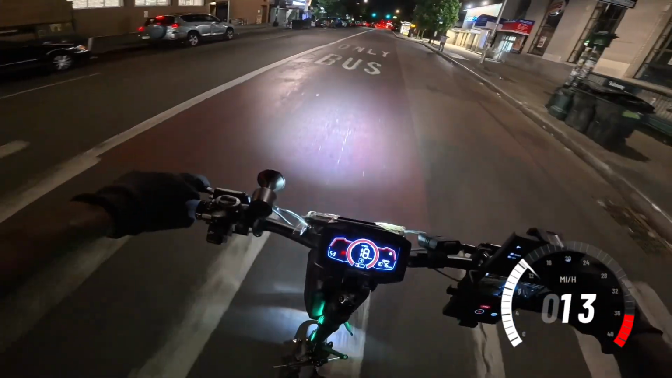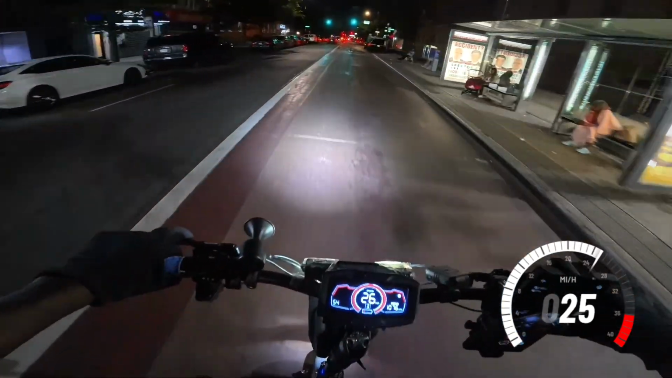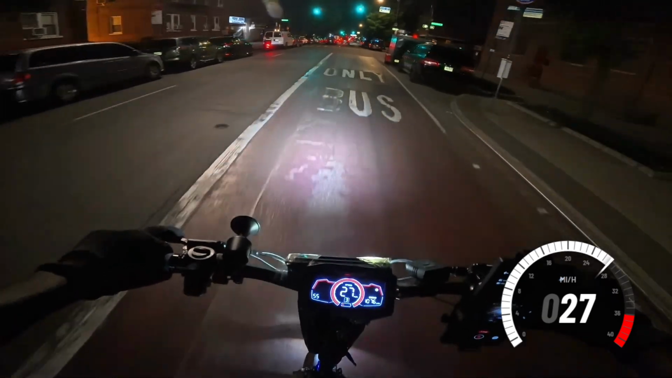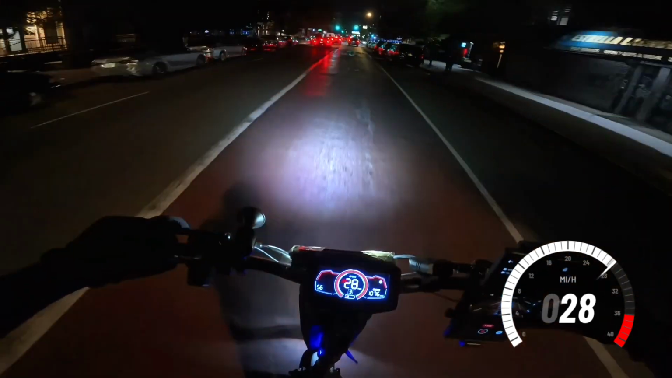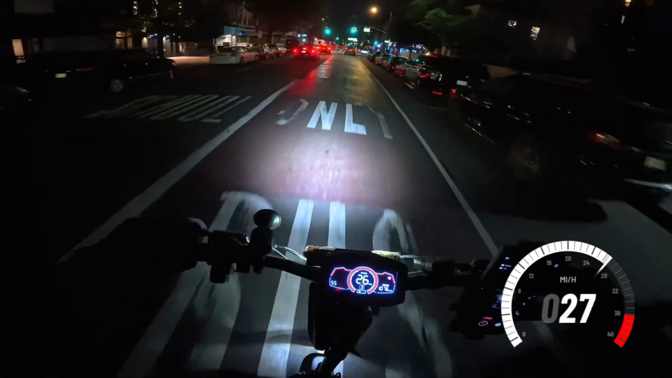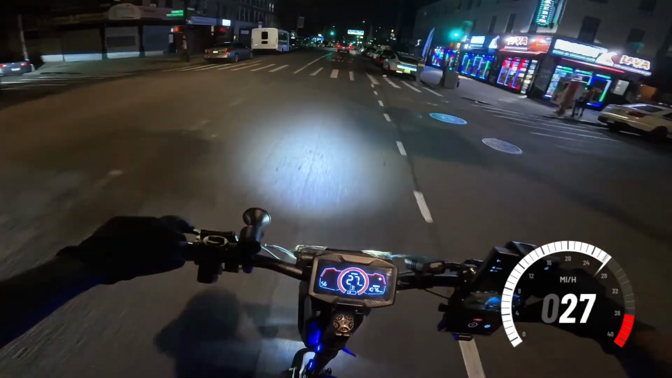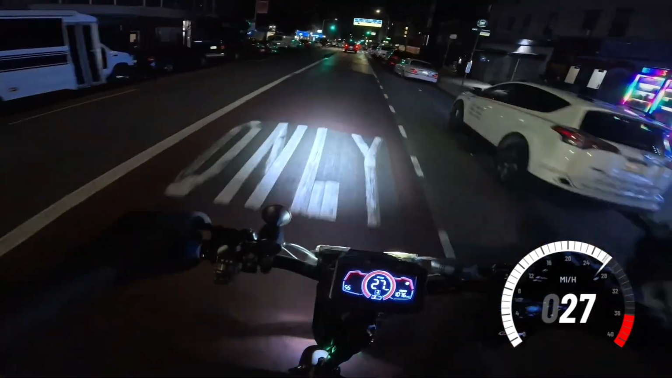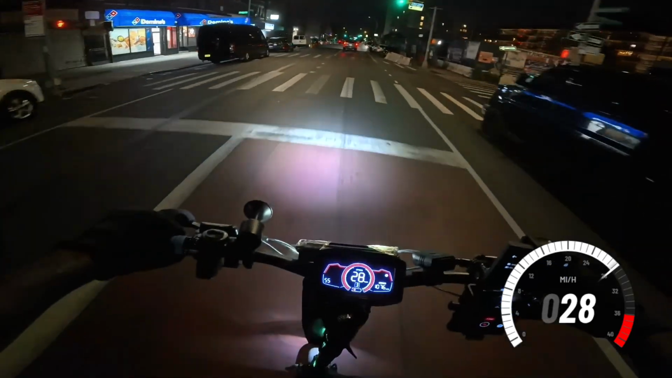I currently have 58 volts of battery, so power isn't quite there, but I'm still gonna try to trigger a couple of speed cameras on my way home as a way to protest this bullshit. We're passing by the police station. Every time I get off work, I always go by this area.